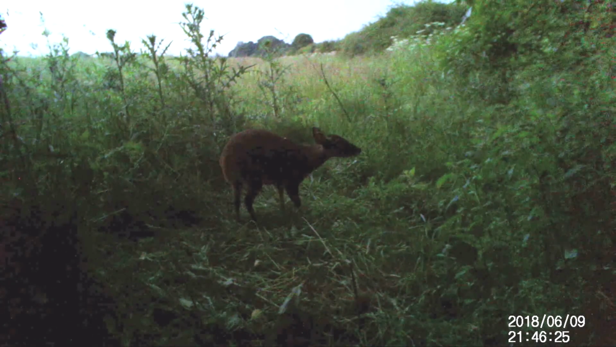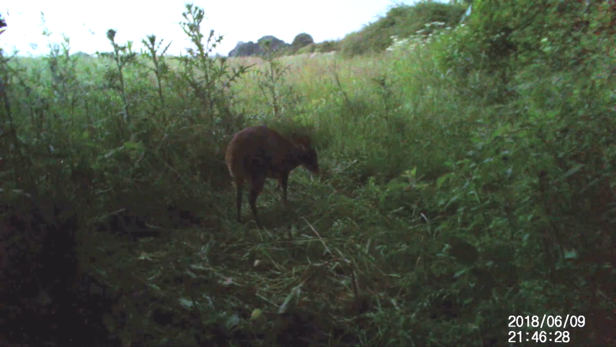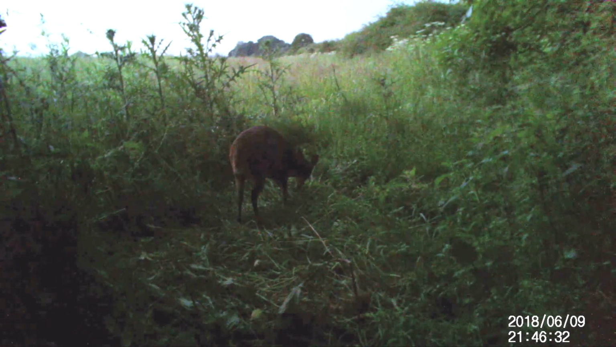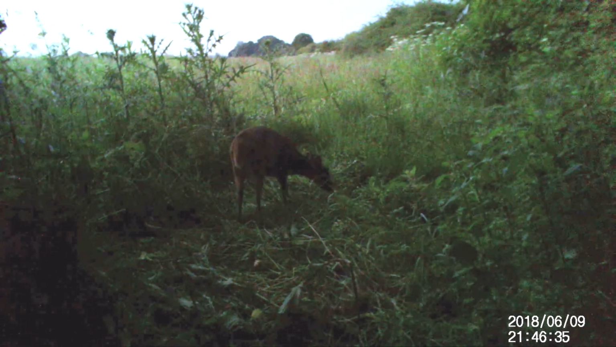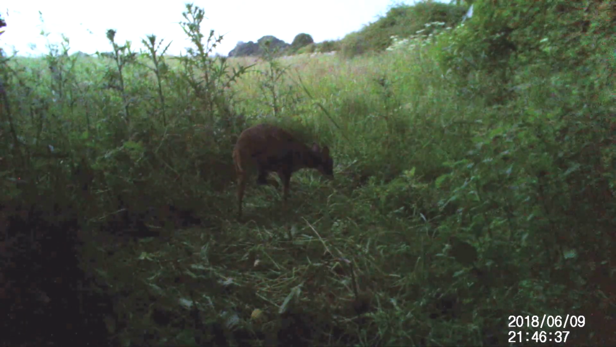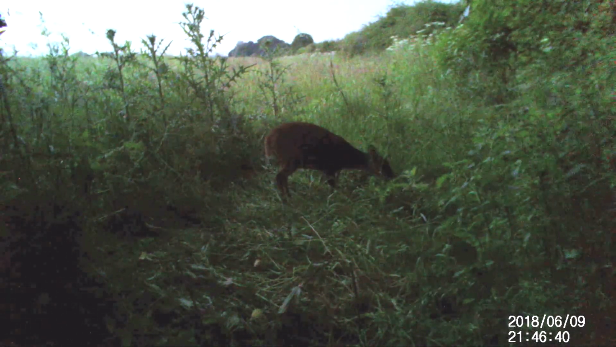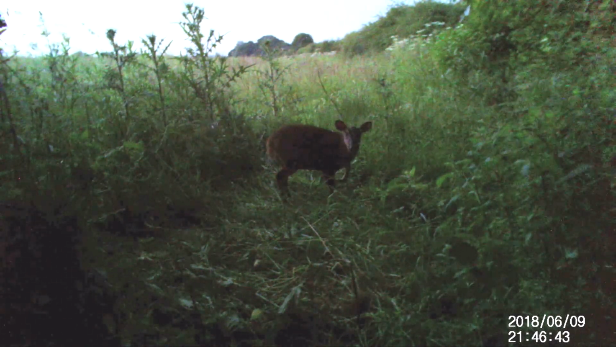It's on a fence post, and in front of it, as you can see, is a field that's been left fallow, and behind it is a wood, and beyond that a little pond. So it seems to be a walk-through for the muntjacs and hopefully some other creatures.